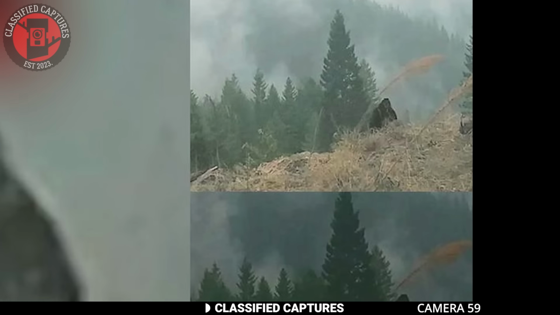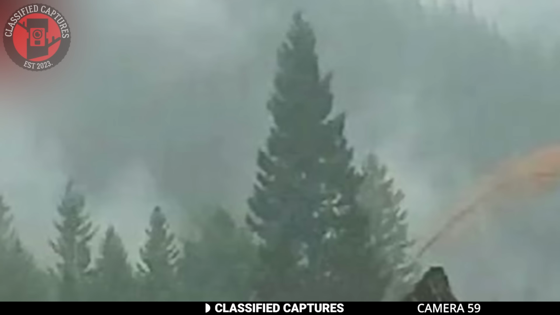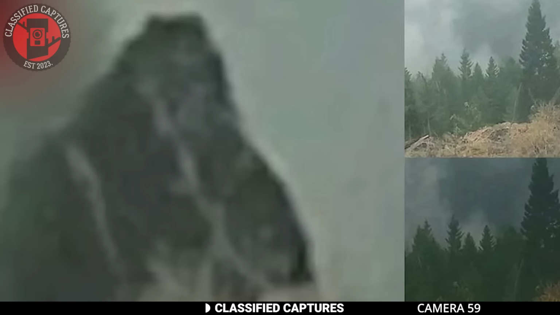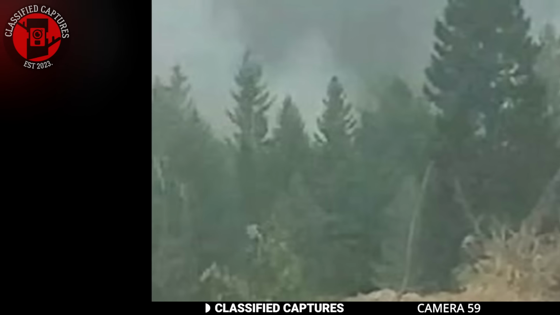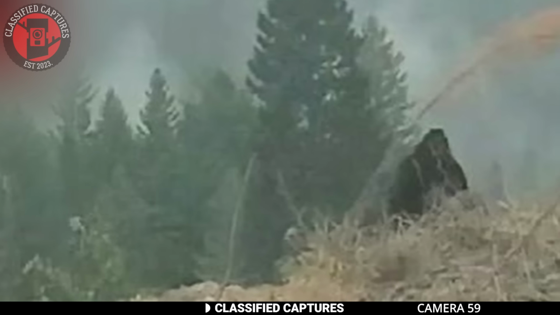Aaron believes it's more Sasquatch than bear, whereas Julius thinks there's not much to go on considering the quality of the image. Naturally, other team members who were also Bigfoot enthusiasts felt this is a good capture of the big guy. I would sit on the fence for this one, but I've laid out the facts and I'm curious to know what you think. Care to share in the comments section.